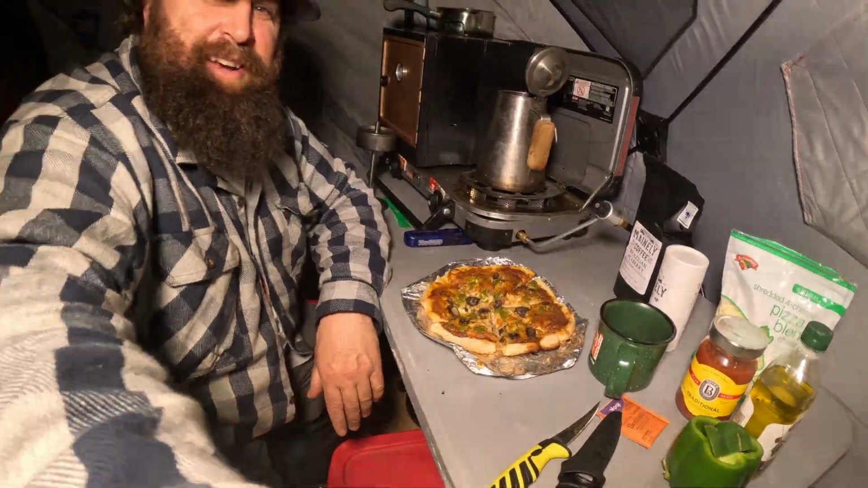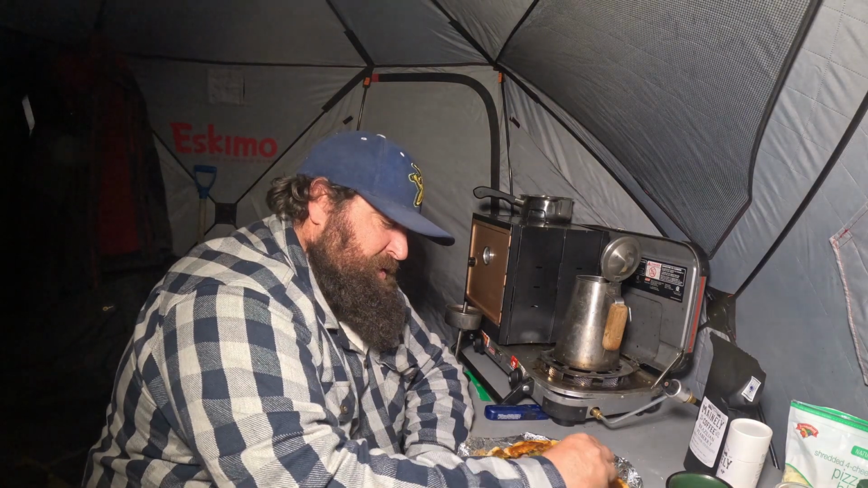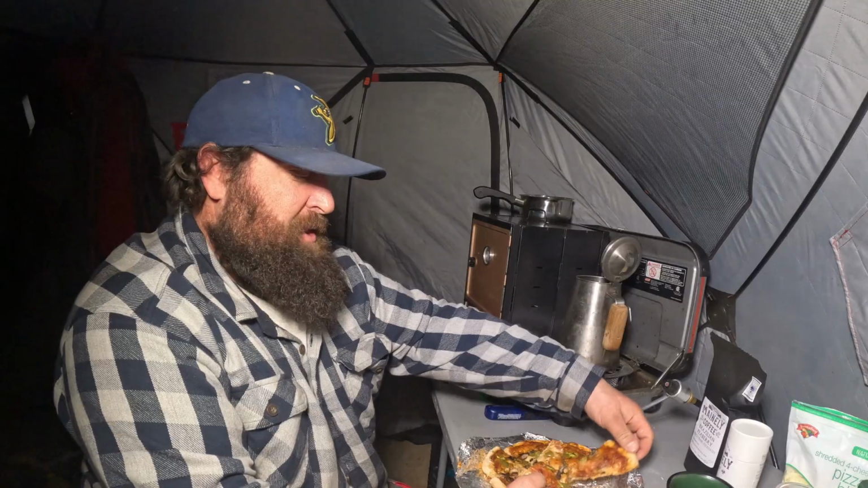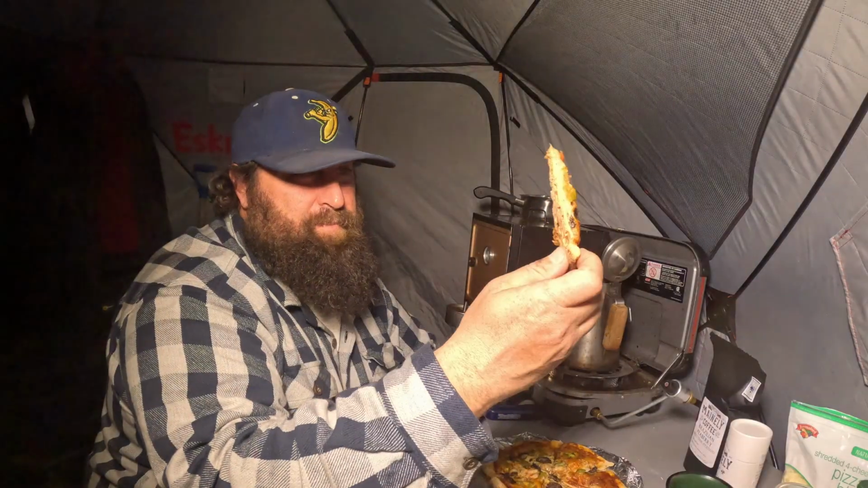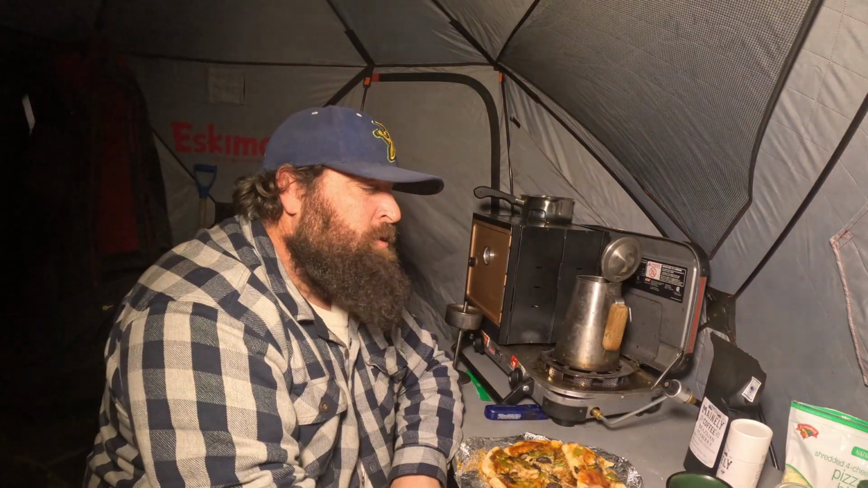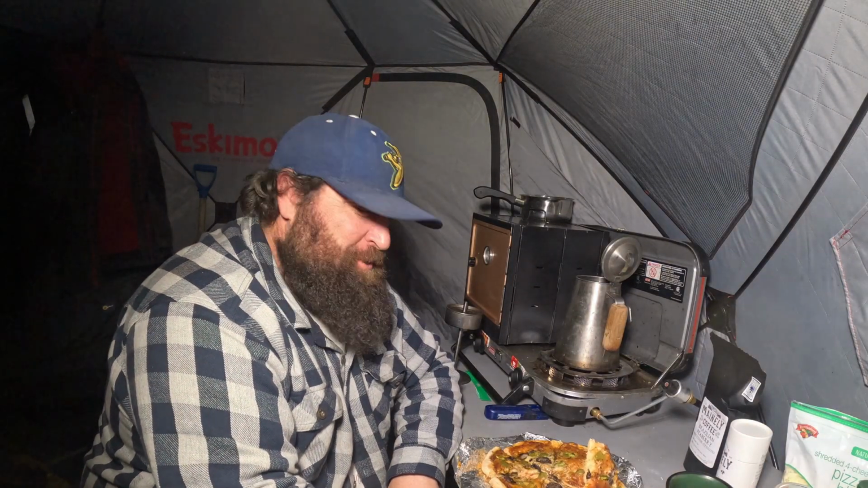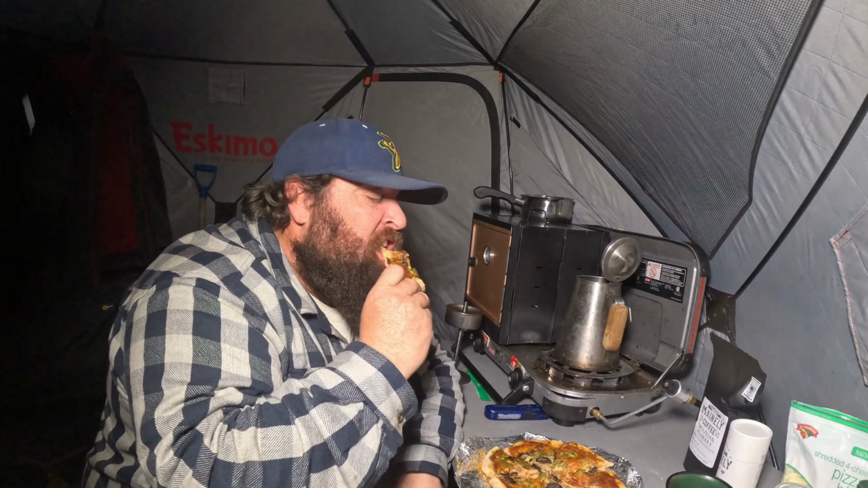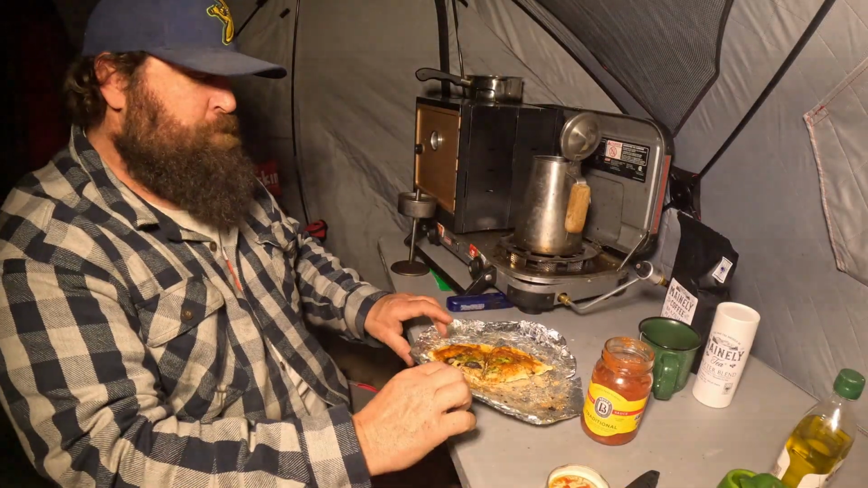What do you think, guys? Does that look pretty good? I think I'm about to burn the roof of my mouth here in a second. I'm going to try a small piece. I might have gone a little too thick on that dough, but it looks like it's cooked all the way through. Kind of crispy on the bottom. That's pretty good for camp food. Wow. Yeah, that's edible. That'll definitely fill the void. All right, we got lunch tomorrow.